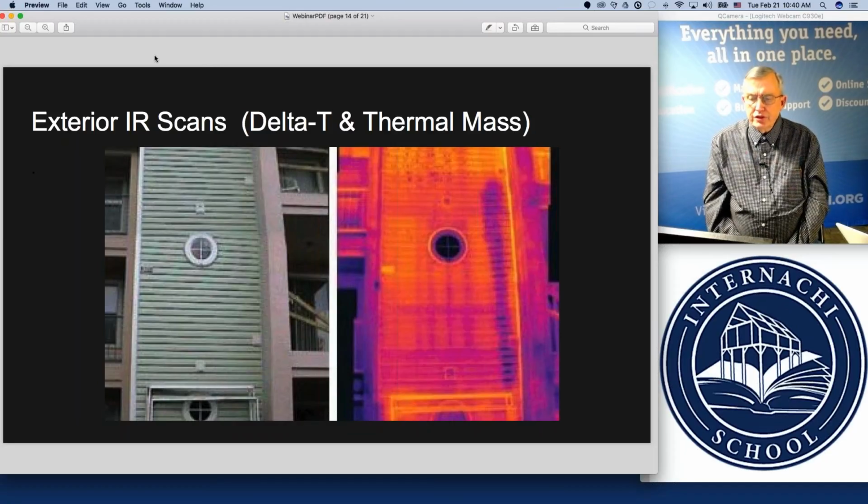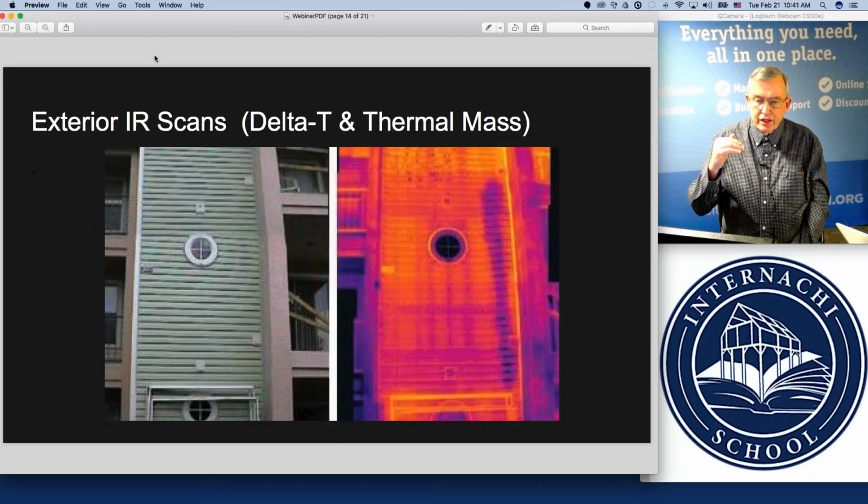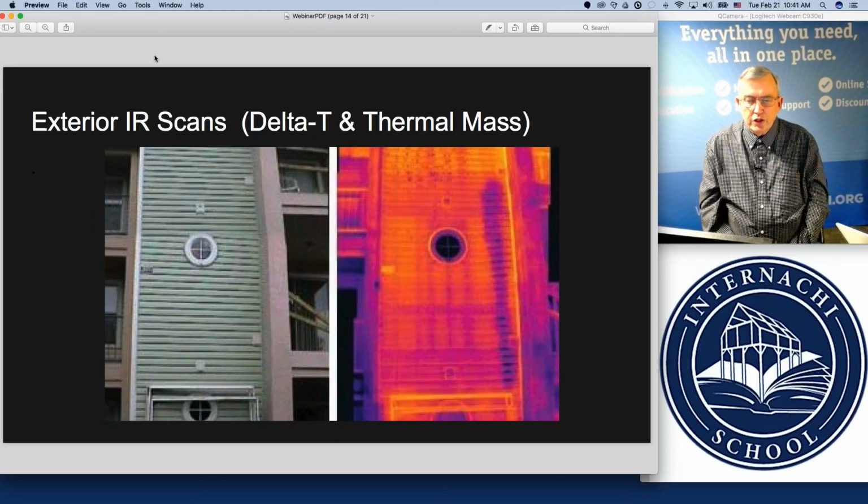Now, sometimes you've got to be careful, because the sunshine that comes up in the morning when the sun rises has a gentle influence of heating the surface of the siding, and it can be a benefit. But once the sunshine gets above the horizon so far, it's unfiltered by the atmosphere as much.